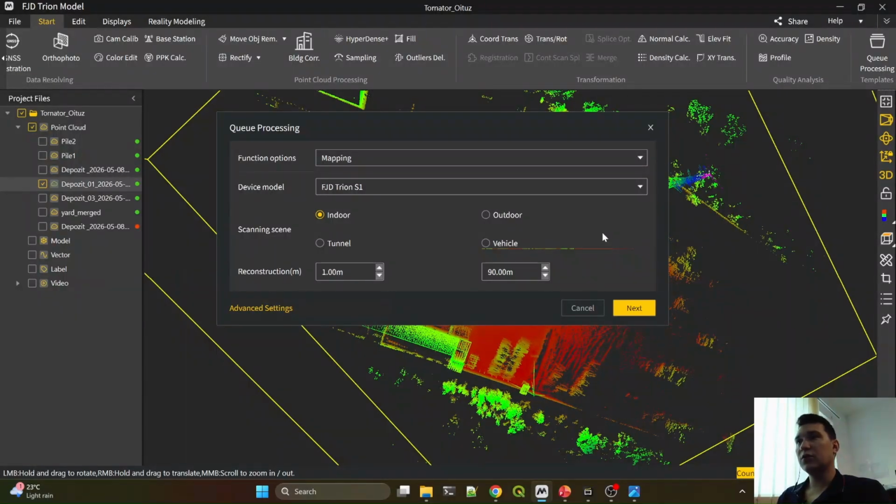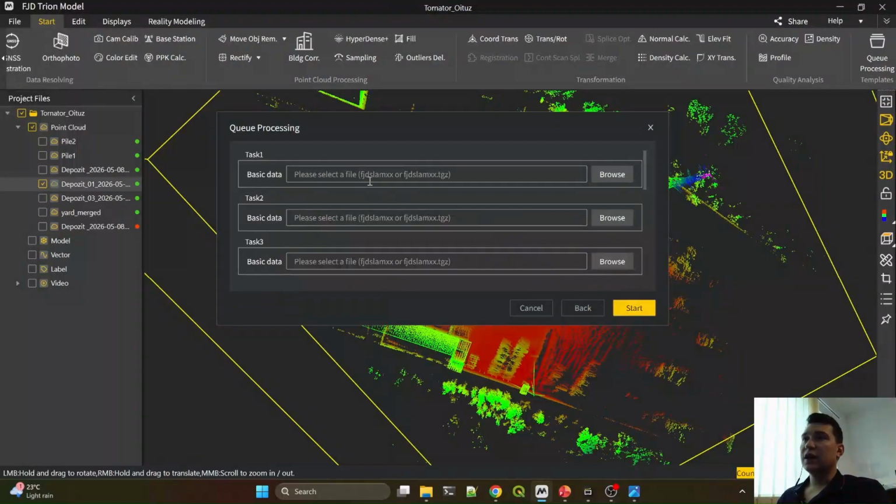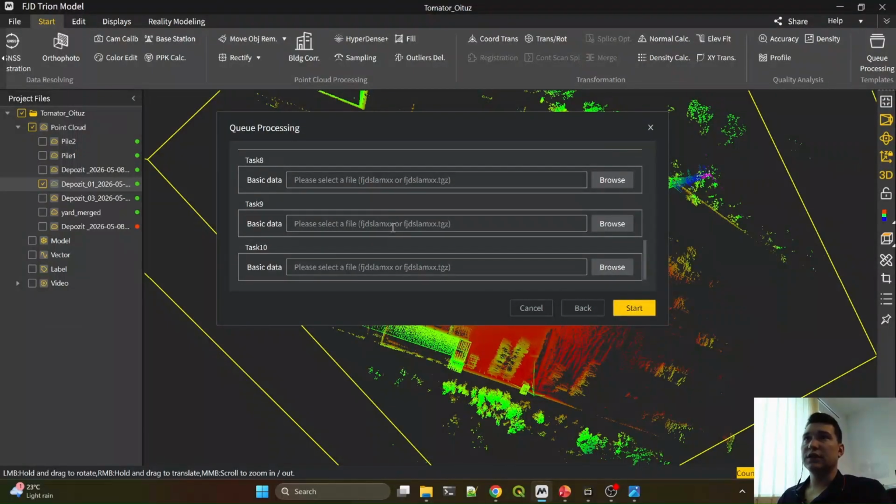We have a big grid over a very big surface, and we would like, as a wish list, to be able to process the raw data from the scanner via command line, so we were not limited by the 10 scans that we have to use in the Trion model. But I'm sure the team maybe will take this into consideration, and who knows, in future updates this will be a possibility.